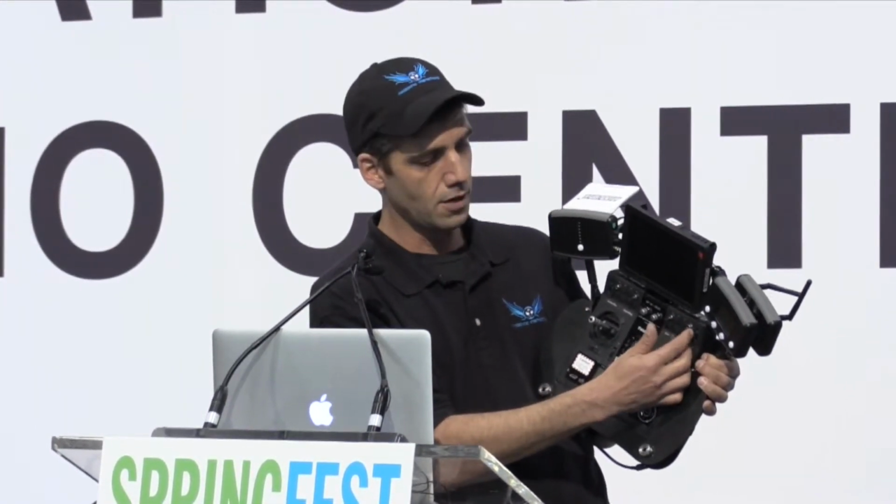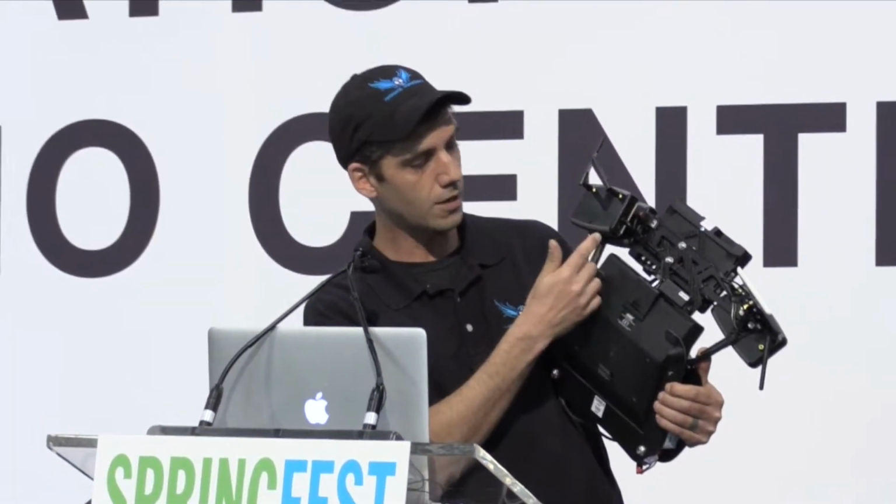These just basically tell me what function I'm in, so either in GPS mode or what they call height mode. I flip this one up, I'm in full manual mode. This is like my turn key, so when I want to start the machine, I push this one up. And this one lets me control some functions on the camera, like the shutter, record video. That's pretty much the ground station. I can also plug this into a computer so that I can use the actual manual ground station.